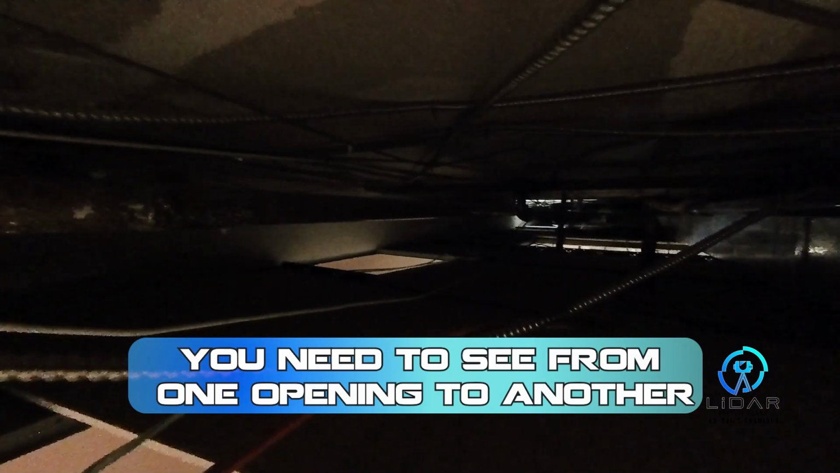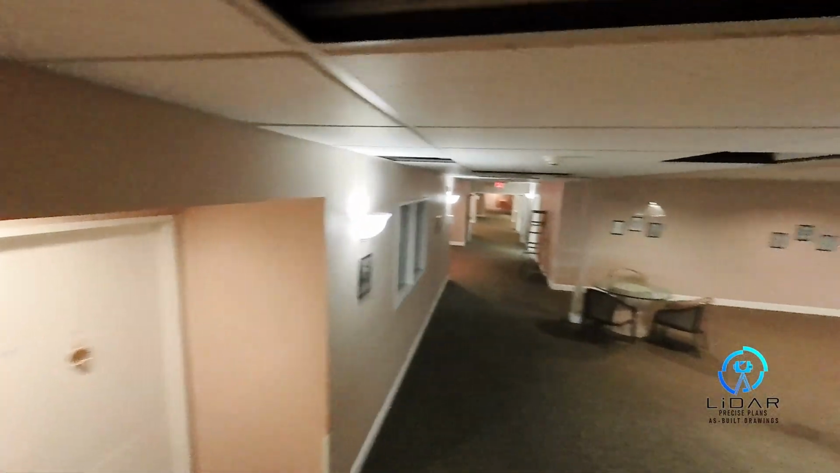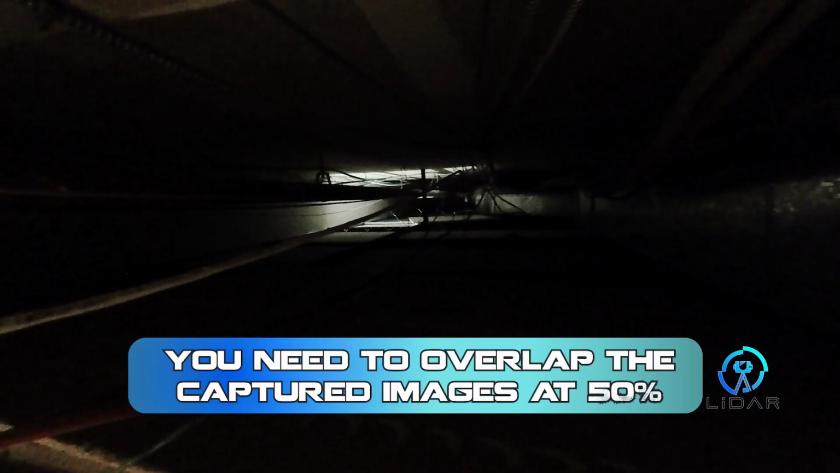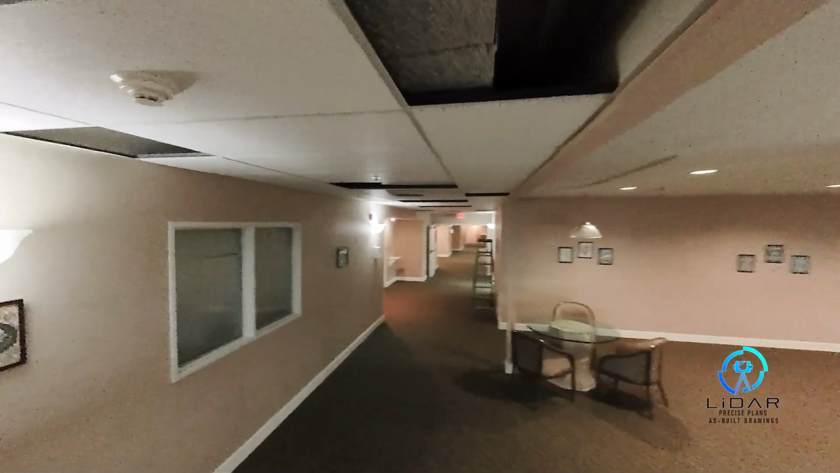You can kind of see from one to the other. When you scan, you'll get everything that's up there because you'll see from one scan point to the other, and that's what you always need, the 50% overlap. This one will be a long corridor all the way down, just to get the side so you can see how wide that HVAC system is.